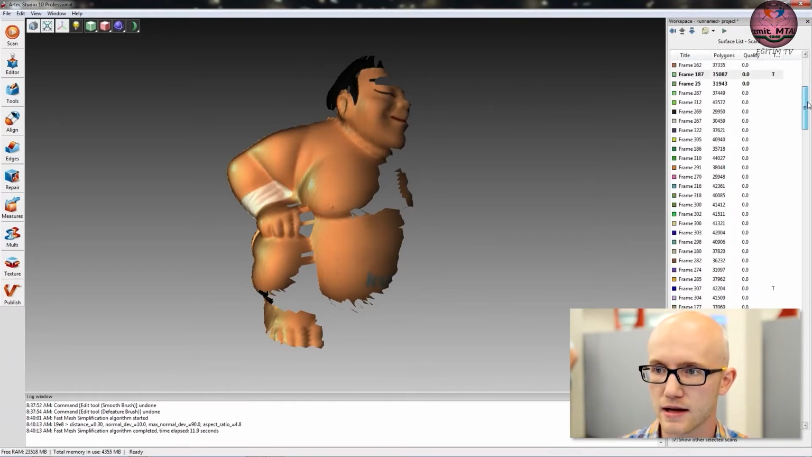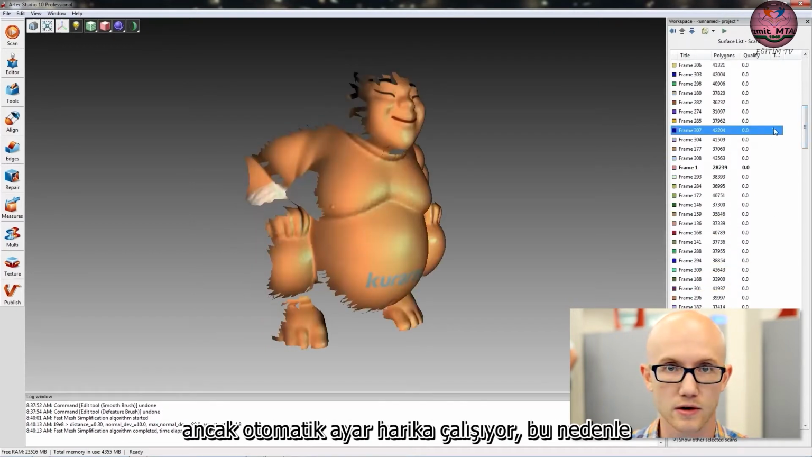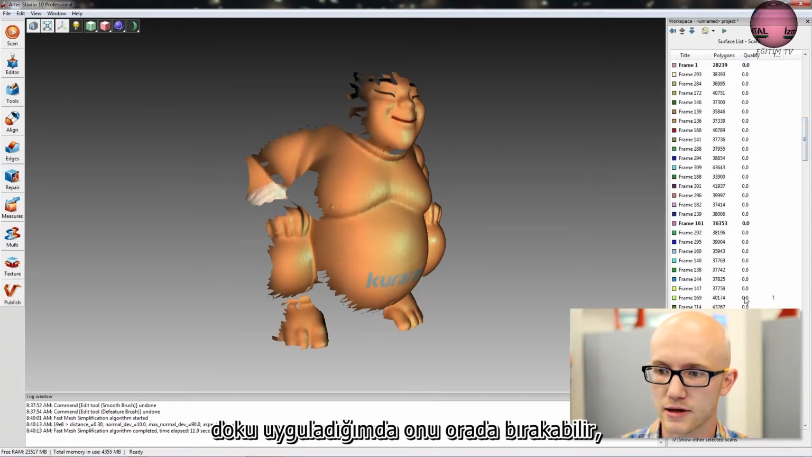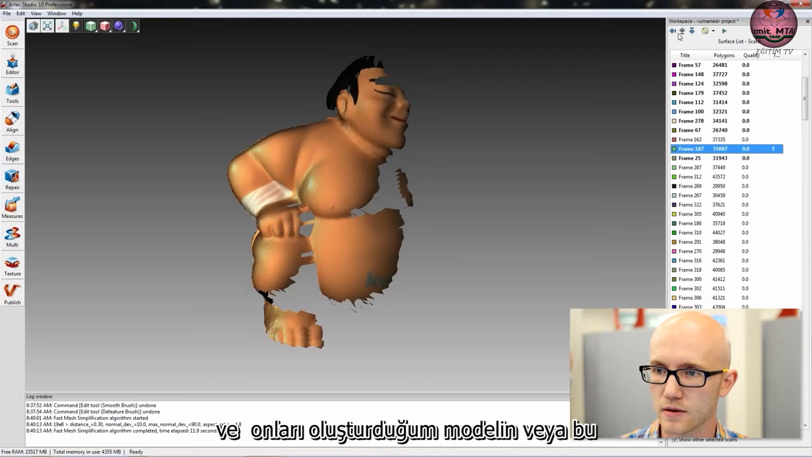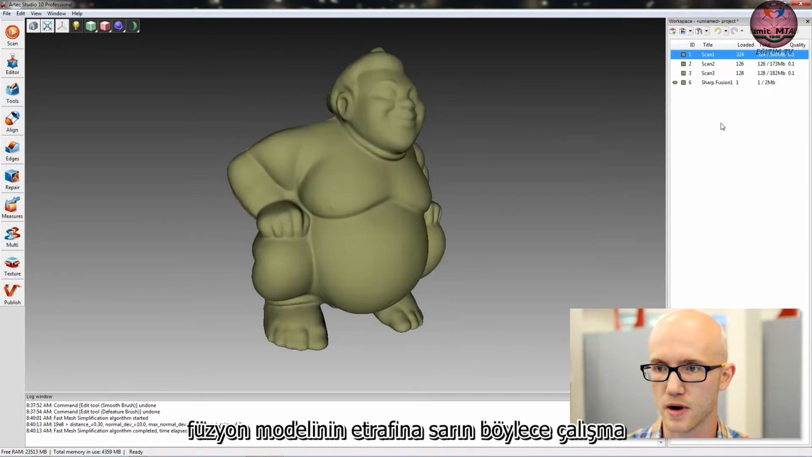You can change that in the advanced preferences to capture every 3 frames or 10 frames if you want, but the automatic setting works great, so most people can just leave it there. When I apply texture, it's going to take all these individual texture frames and wrap them around the model, or this Fusion model that I created.